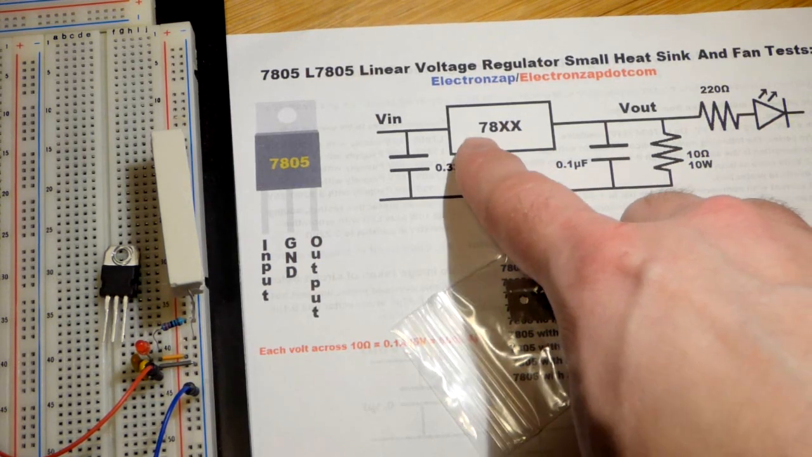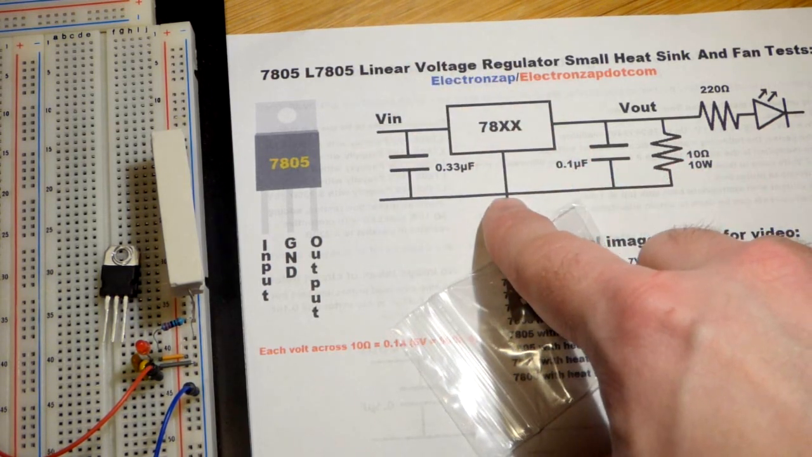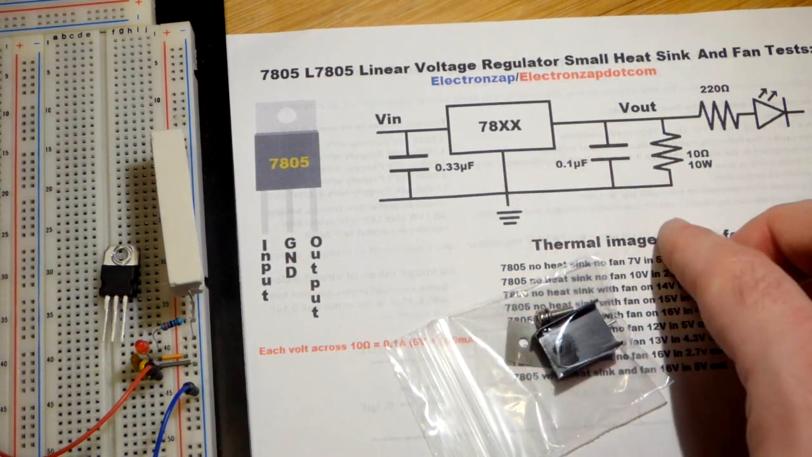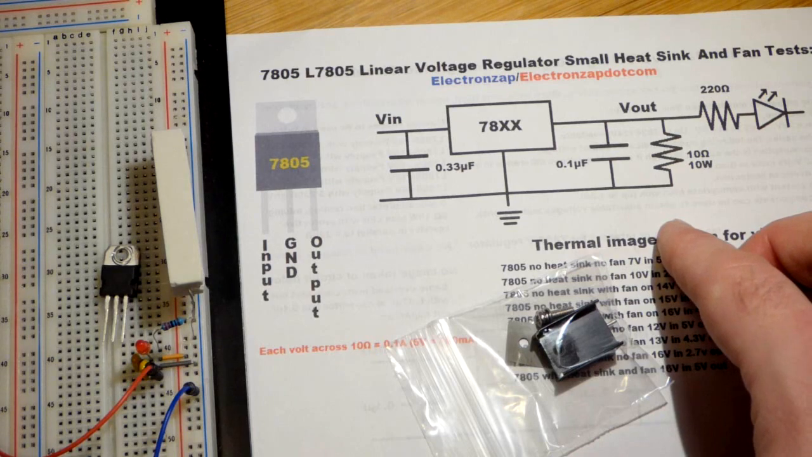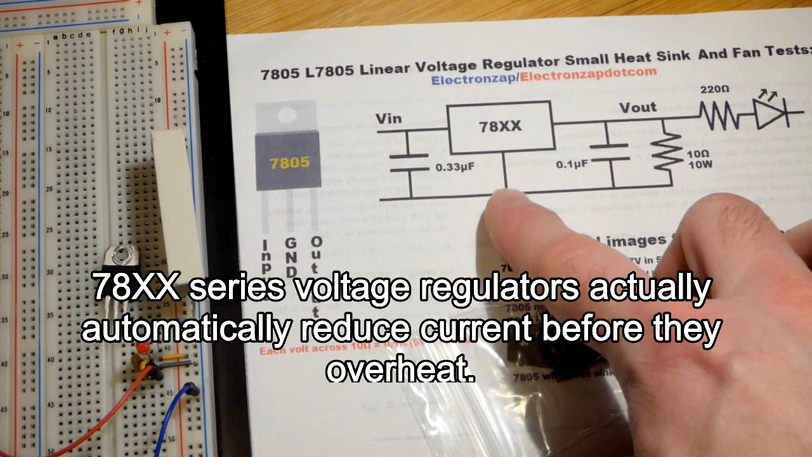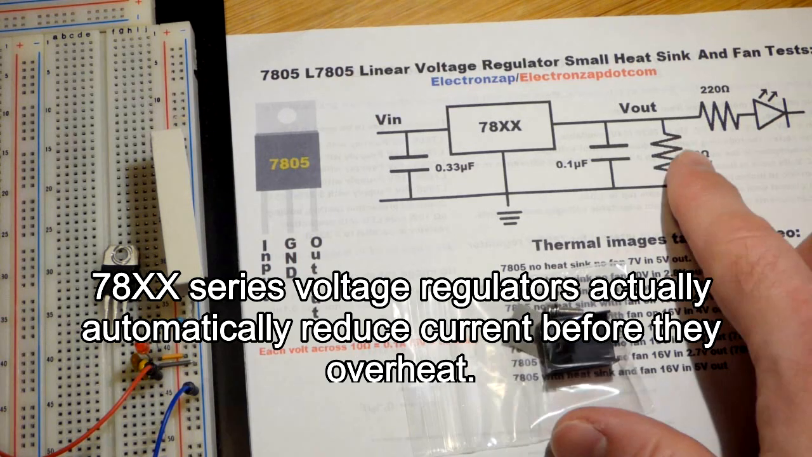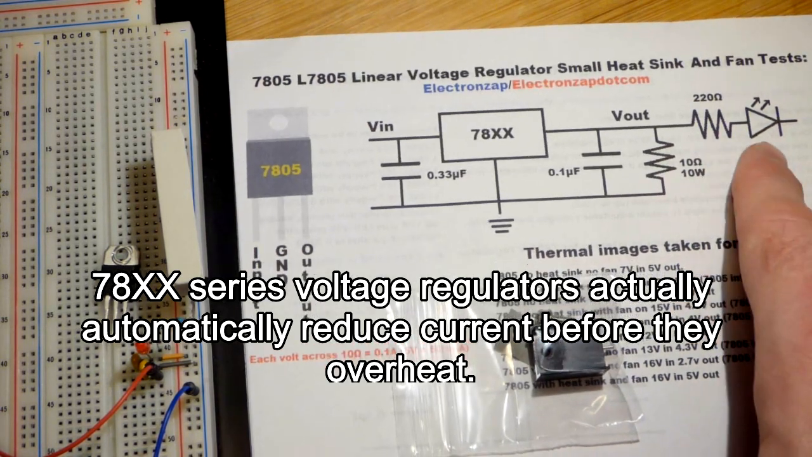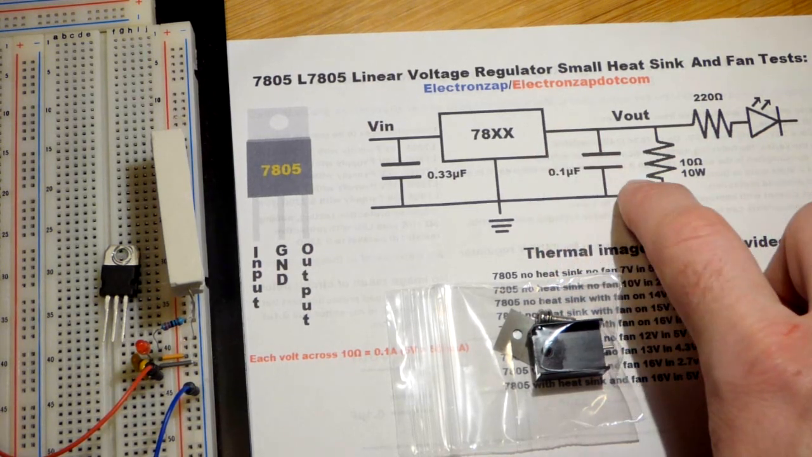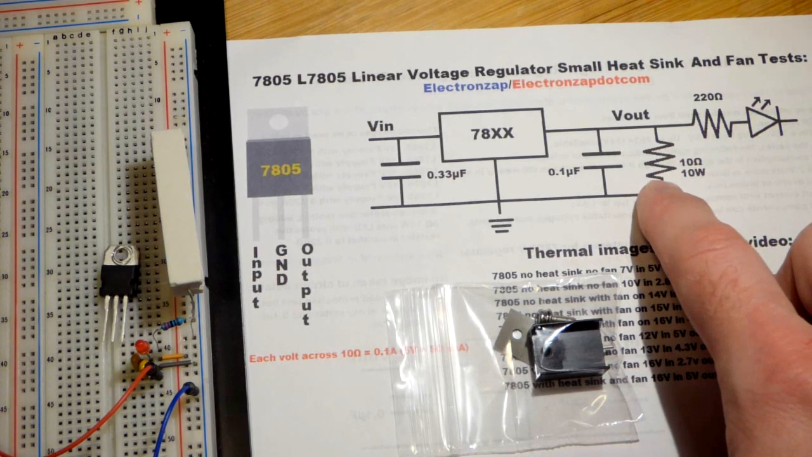Now, another nice thing about the 78 series linear voltage regulator is that it automatically limits current as needed to protect it from overheating. And so what we're going to do is purposely keep having it overheat, taking a look at thermal images of it overheating, and also we'll see that the LED gets dimmer or goes out completely depending on how much the component needs to reduce current. And we have a 10 ohm resistor.